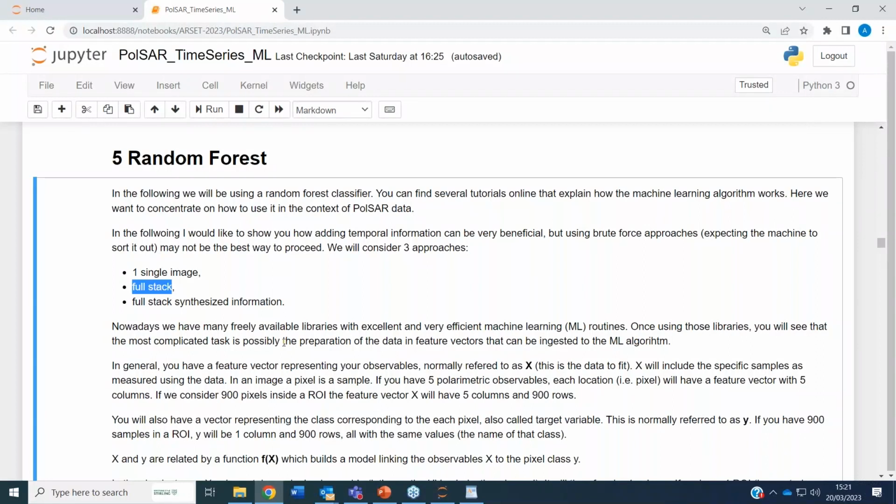This again is the opposite approach. We are using everything, and this may have some disadvantages, as I will tell you later. And then we see another way of doing this, where we synthesize the temporal information inside our time series, and then we use that to train our random forest.